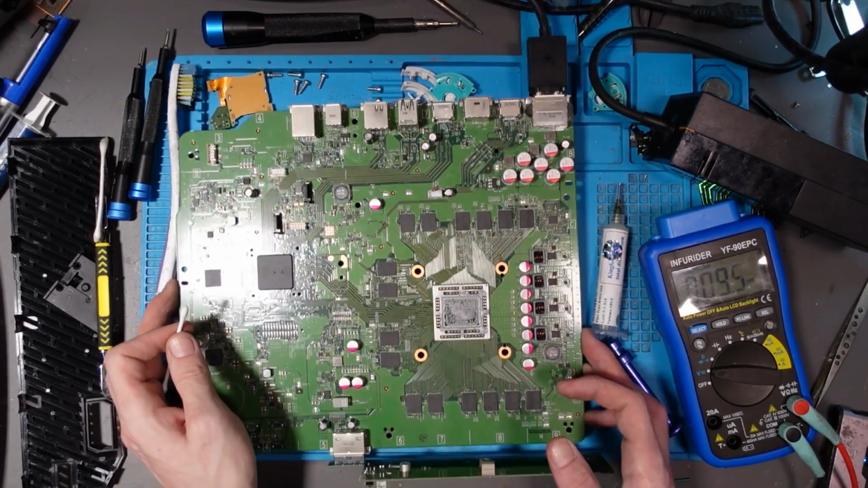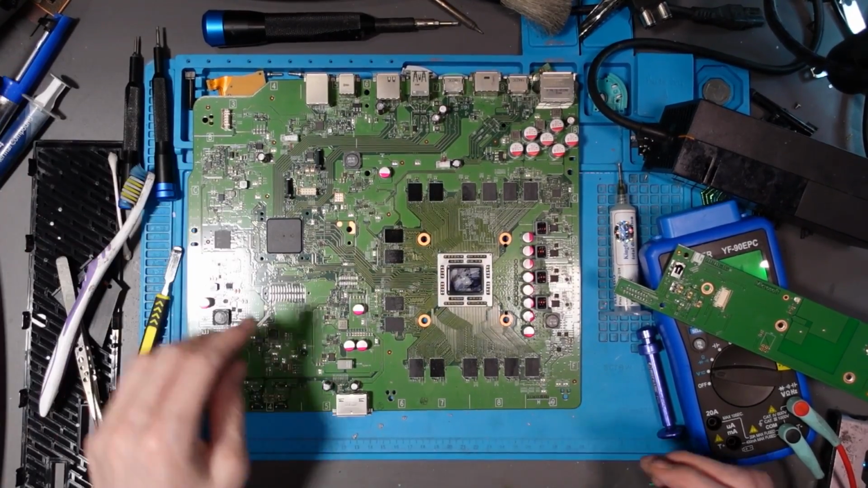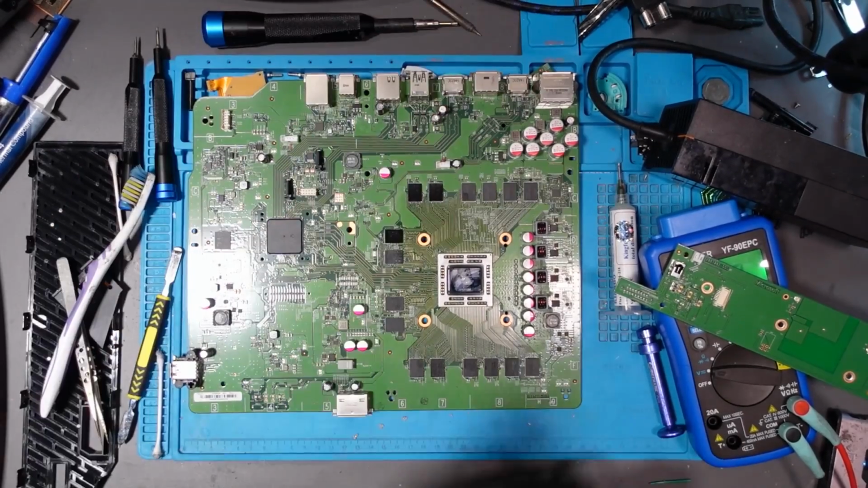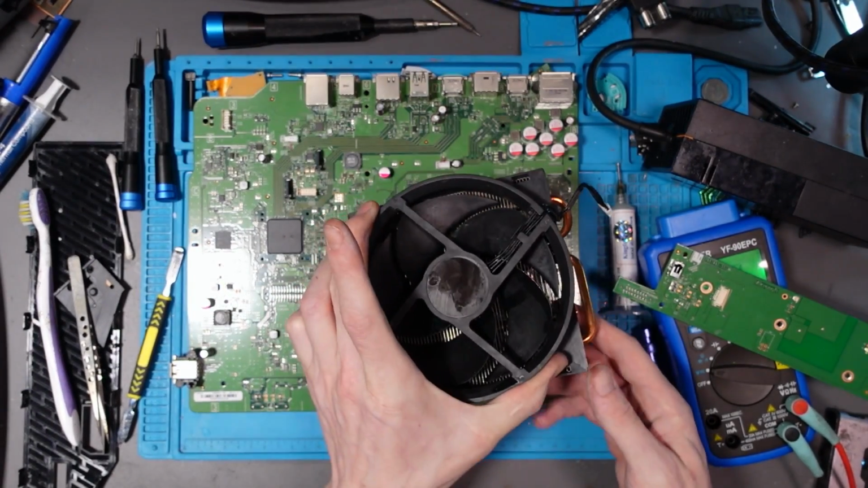I'm going to put some fresh thermal paste on. Alright, so I am just going to give this heatsink a good brush down first before I put it back together. Okay, that's nice and clean. Beautiful looking.